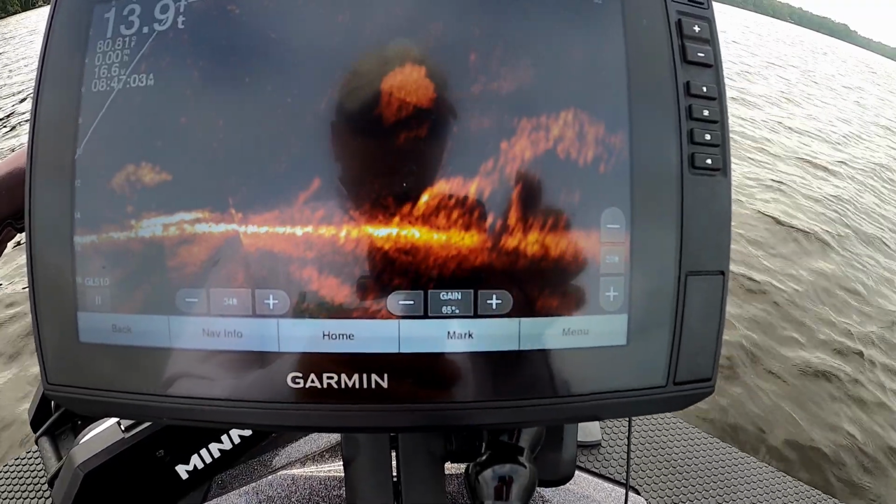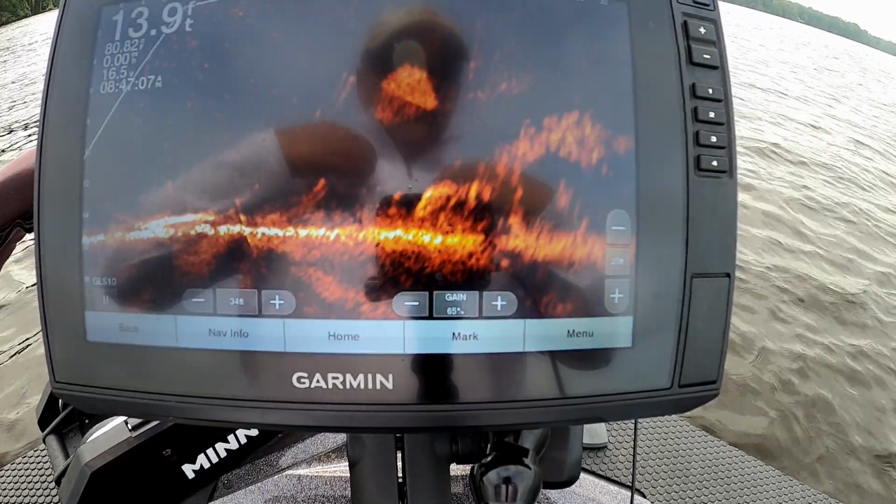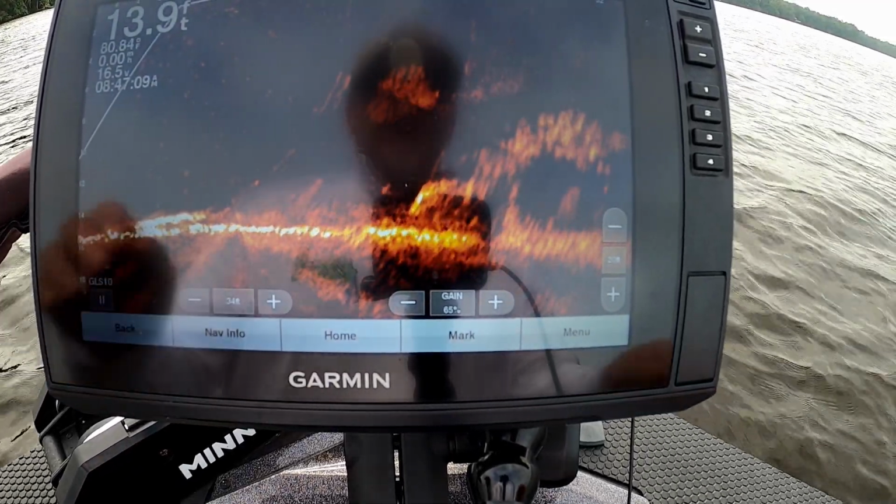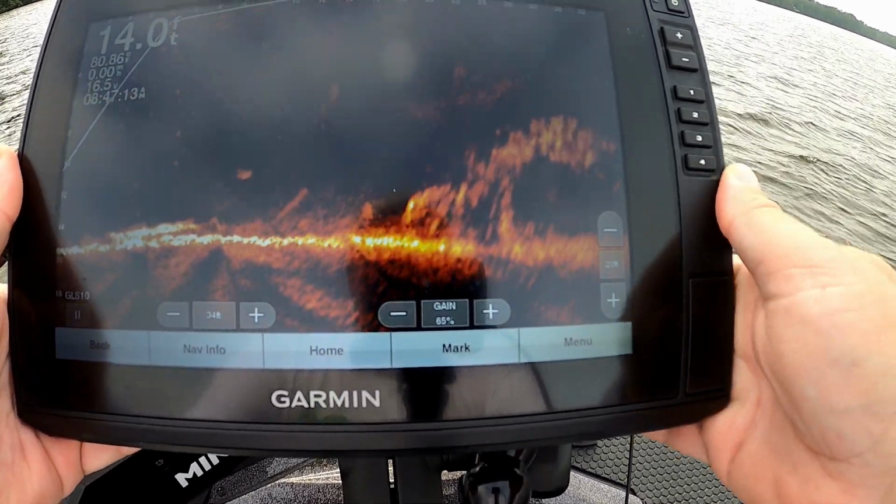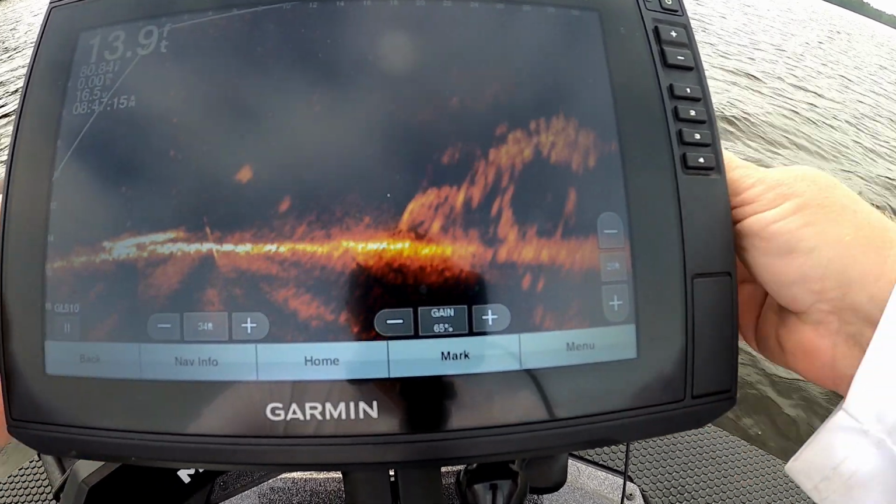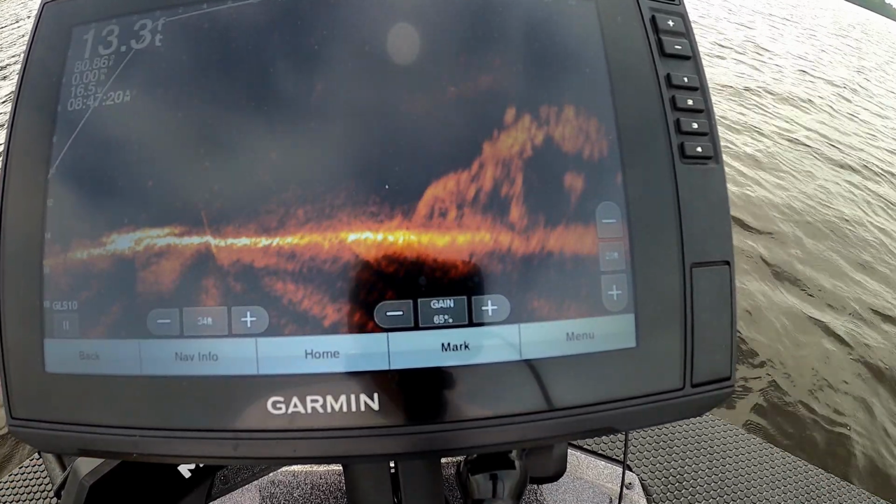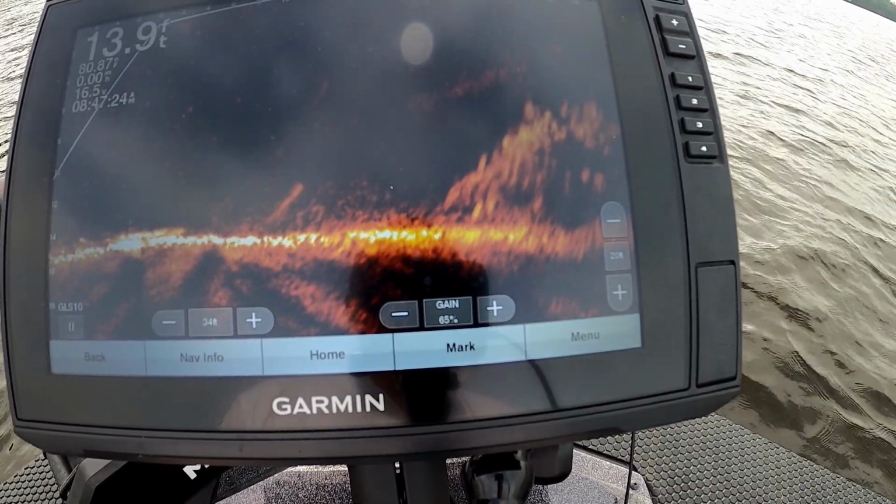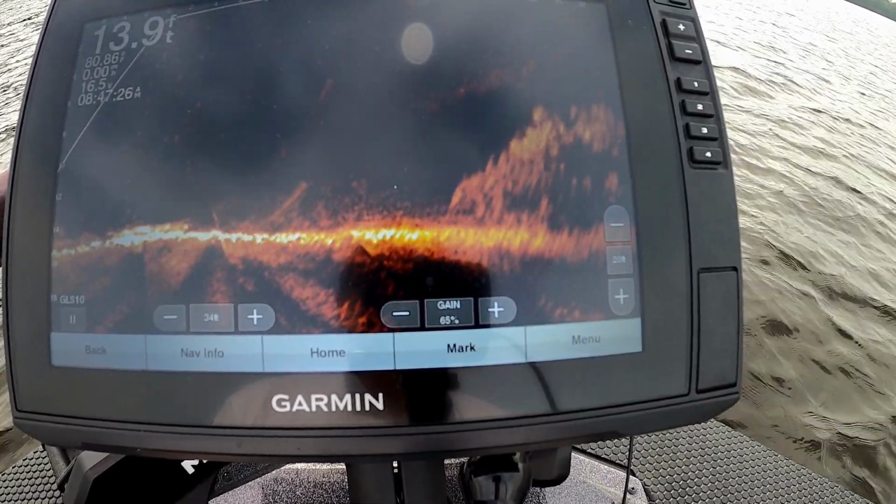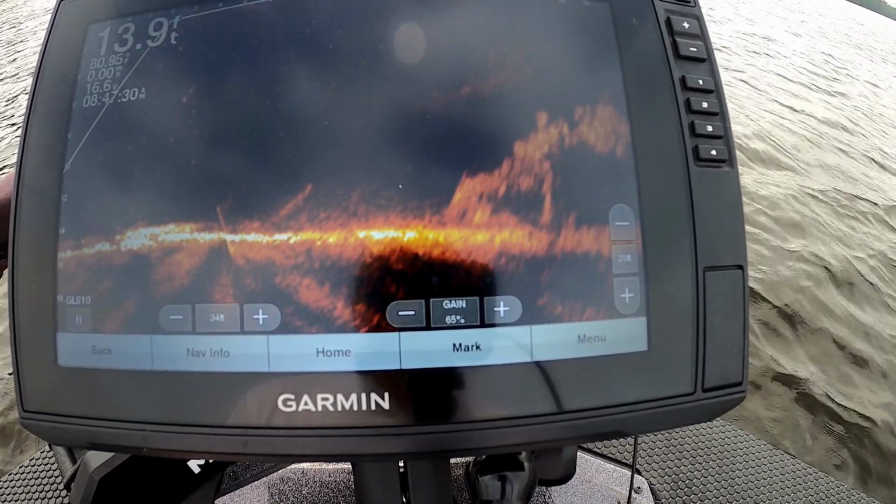Alright guys and girls, got a bit of a glare. Let's see if I can figure out how to adjust this thing where that glare is not so bad. Alright, so if y'all can see that, that's our first school of crappie this morning. They're out there about 30 feet. I'll let the boat get situated with my spotlight here.